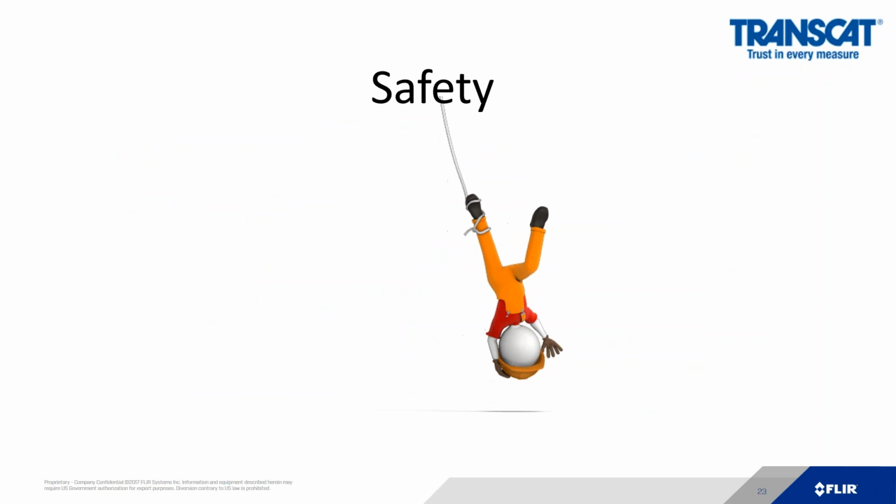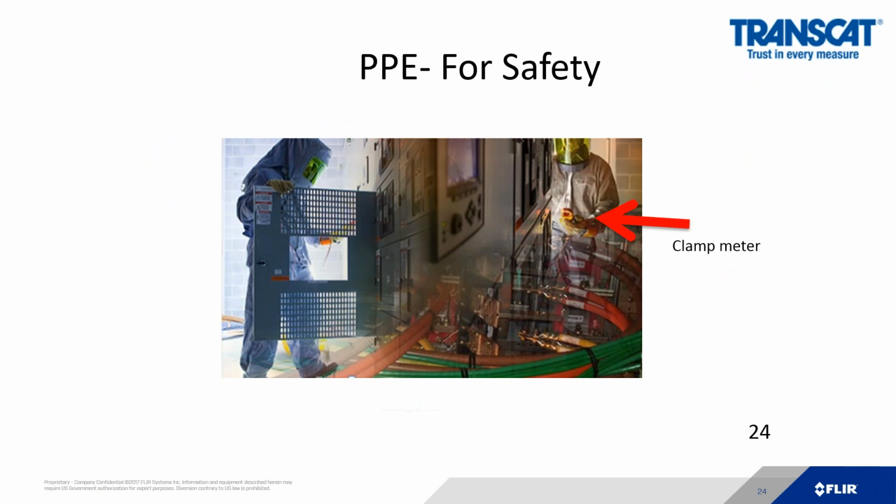Safety is another big topic with a thermal camera. Here is a picture of an electrician. He is suited up in his PPE. In his left hand is a clamp meter. To measure the load or voltage of an application, it has to be energized. With regards to safety, he should be wearing his PPE. That is like wearing seatbelts in a car. If there's an arc flash and you have your PPE on, you should be able to survive it, just like if you were in a car crash and you had your seatbelts on.